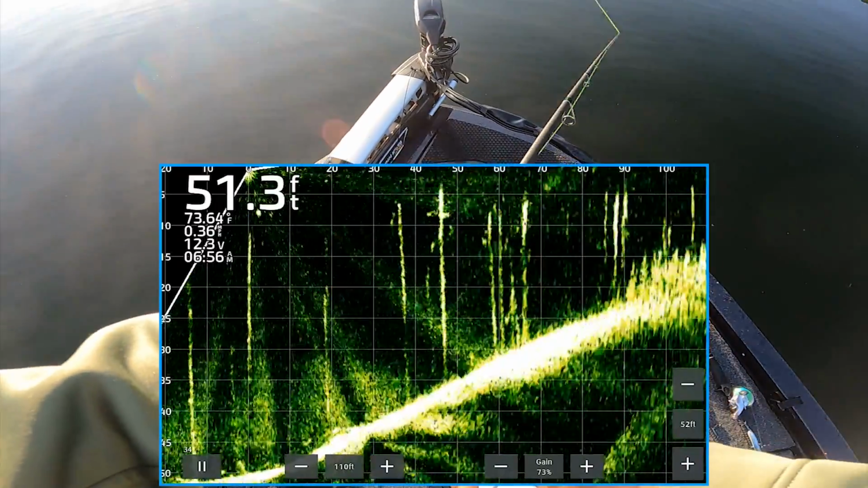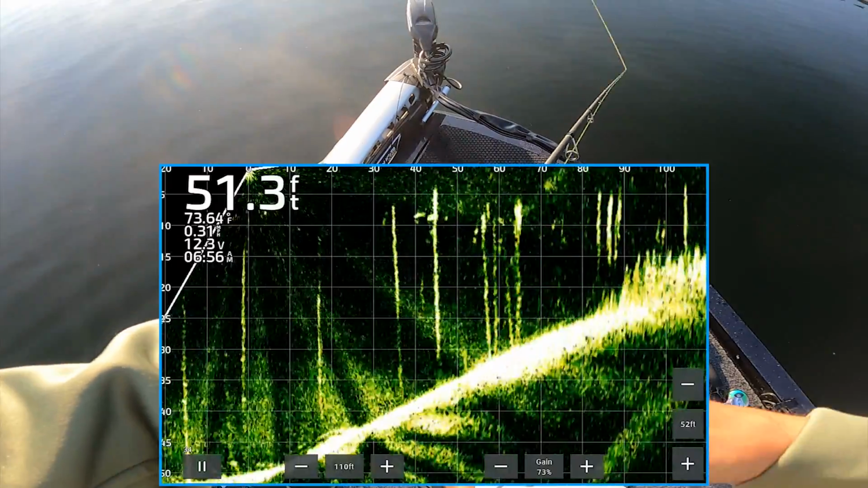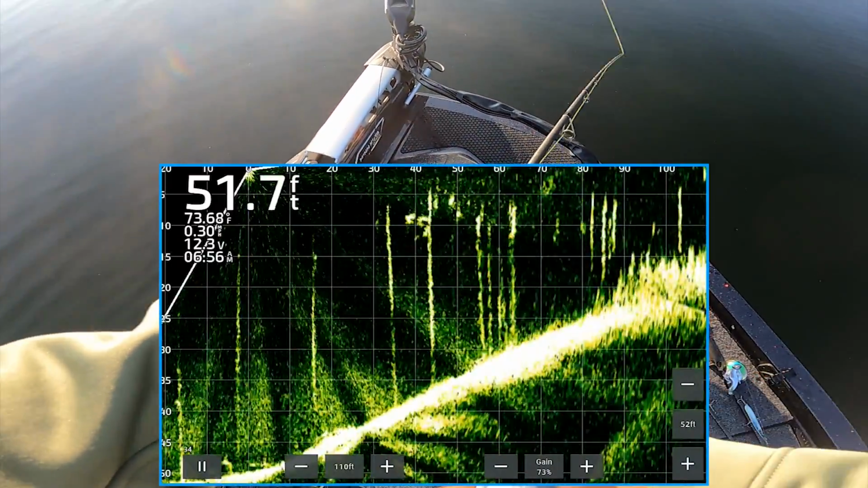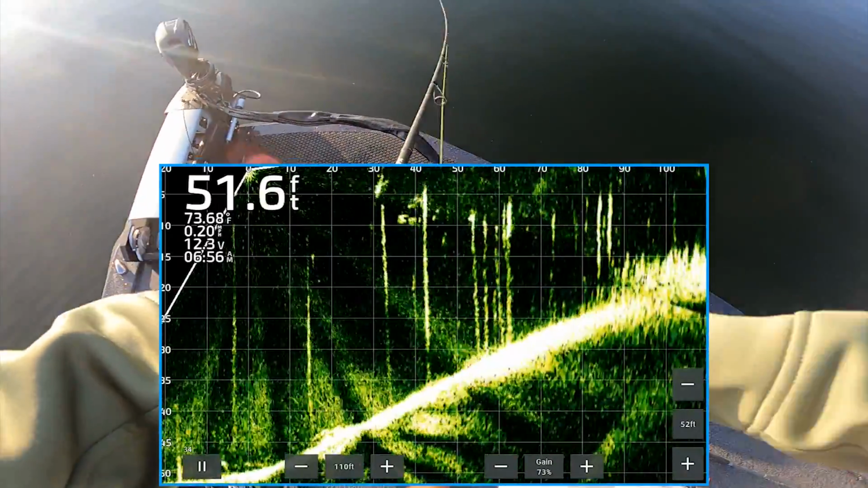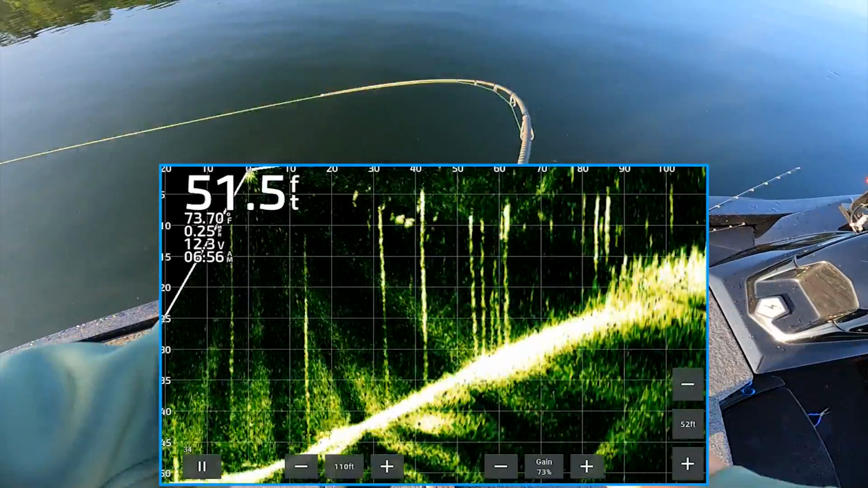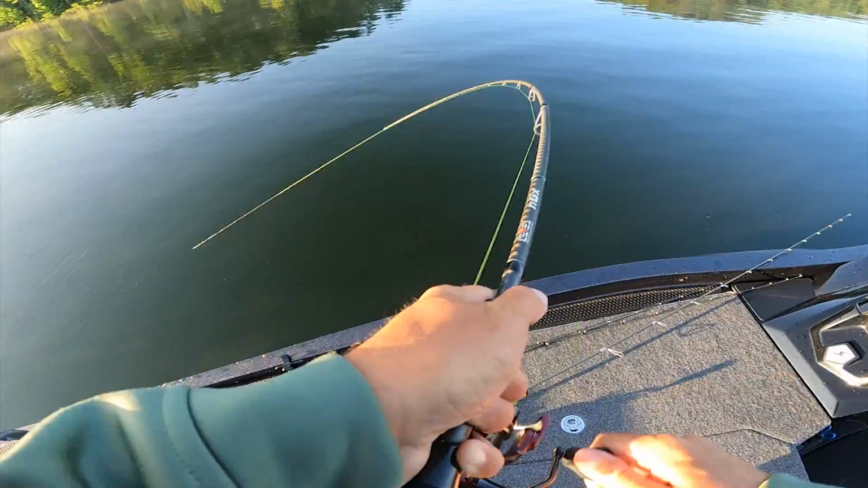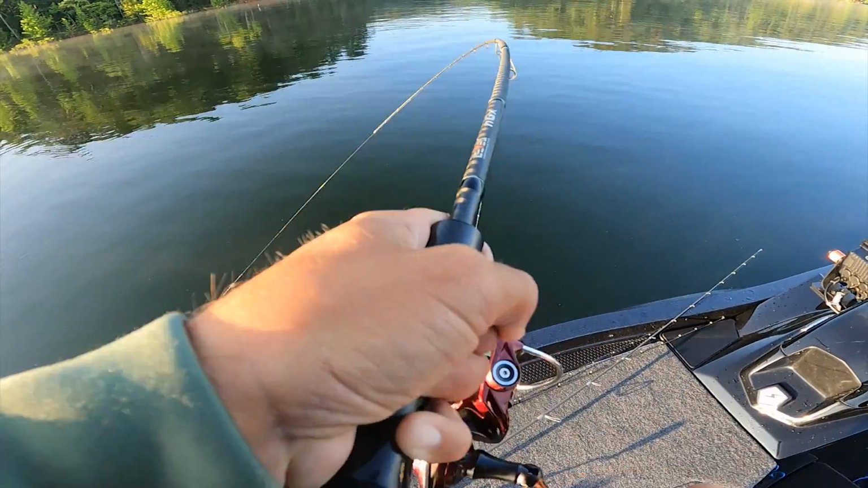Hope they keep eating. There's some good ones too. So you see my topwater. They're probably jacked up right now. Here they come. Nope. Like I said, they're probably... Got that one. That's a good one too, boys. There's a good ones here. That's a good one.